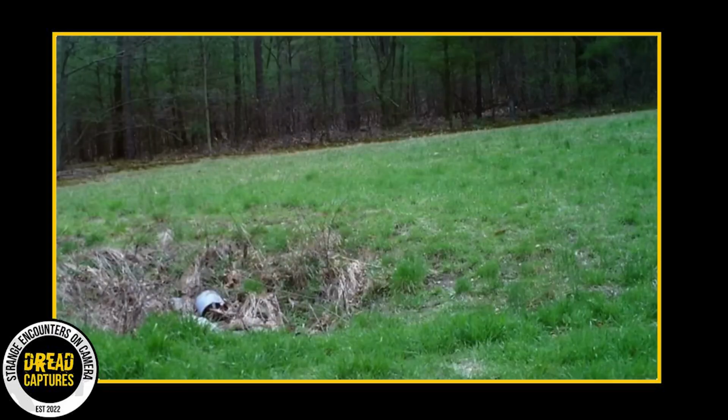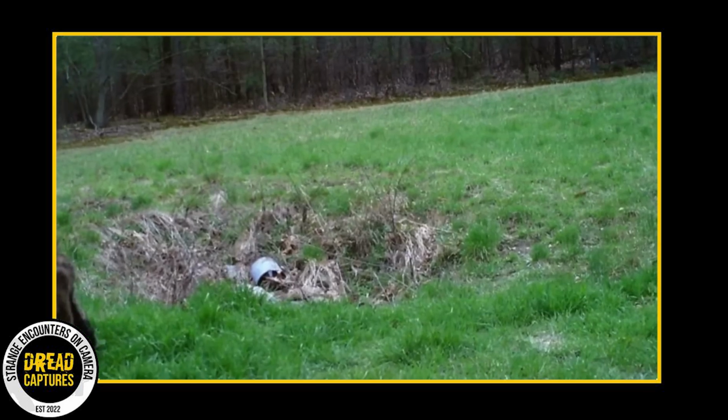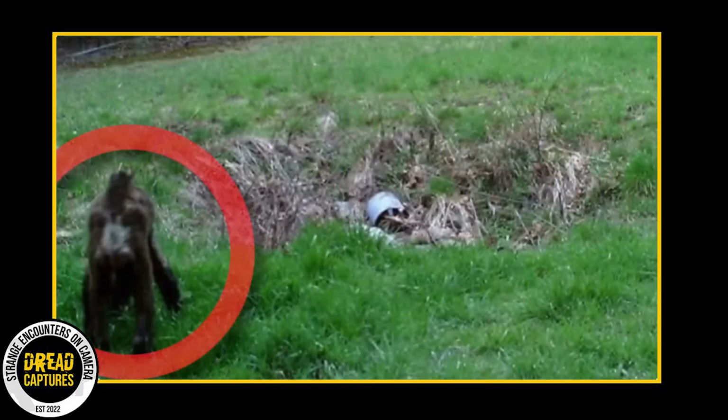Upon first glance, this photo seems pretty ordinary. However, look on down to the bottom left corner, where an unknown creature is visible. Opinions on its identity vary. Some suggest it's just a common dog, while others propose a much more unusual creature.